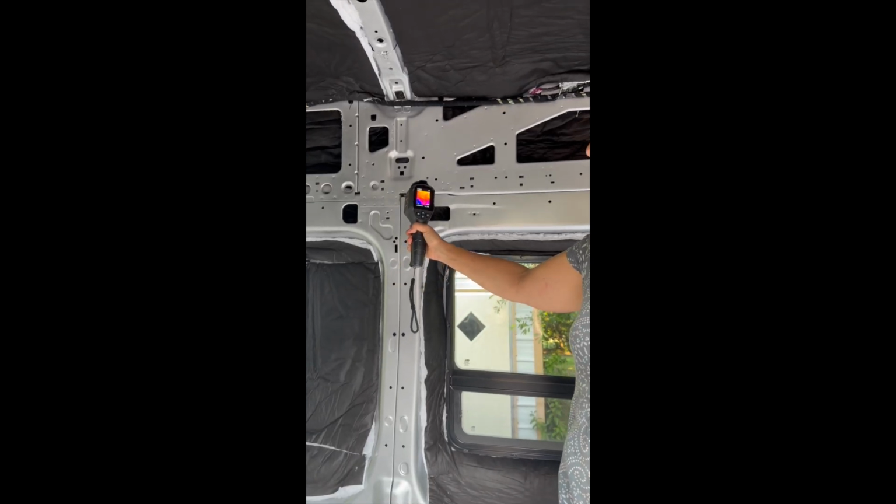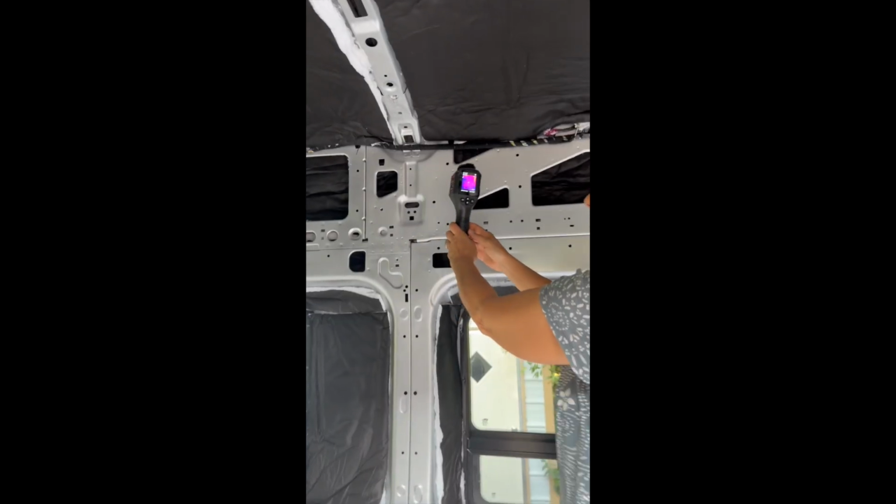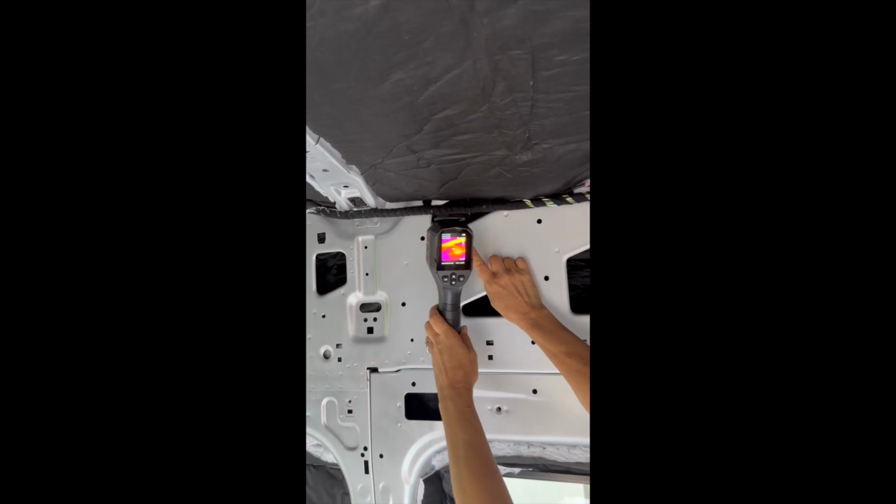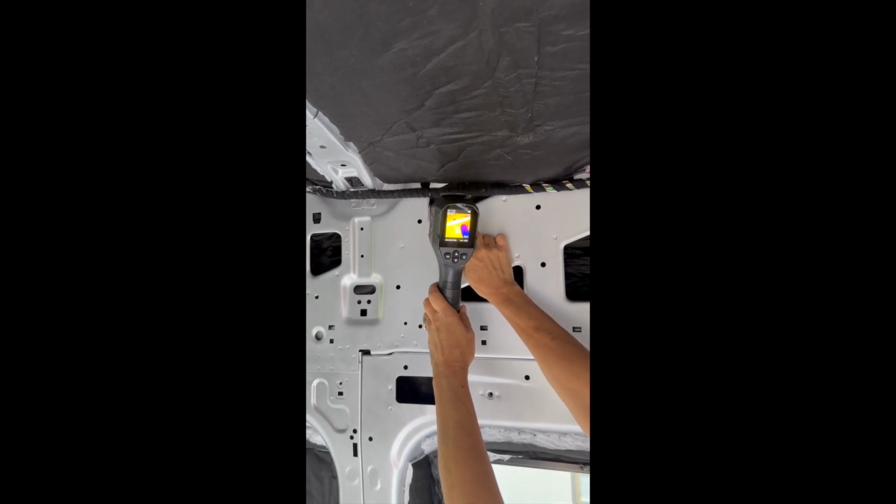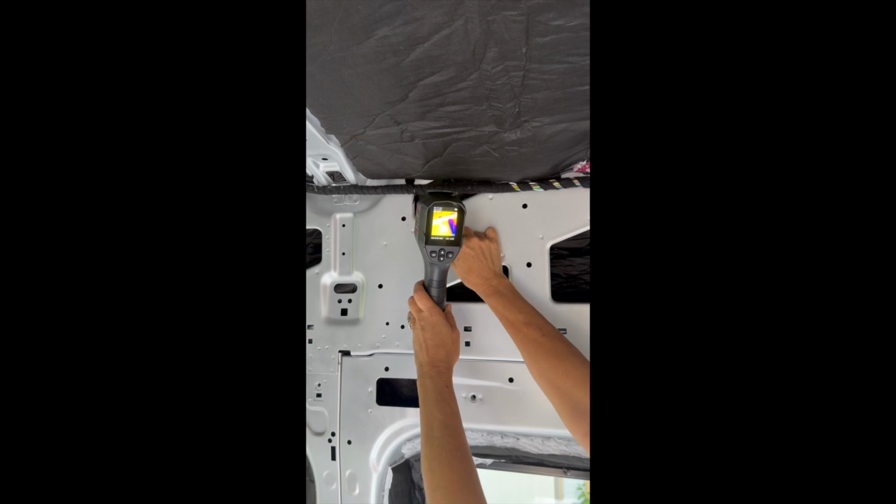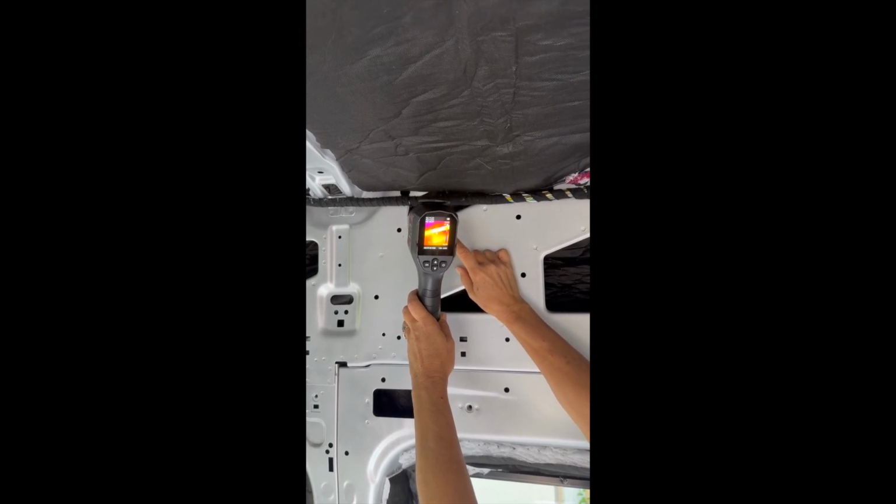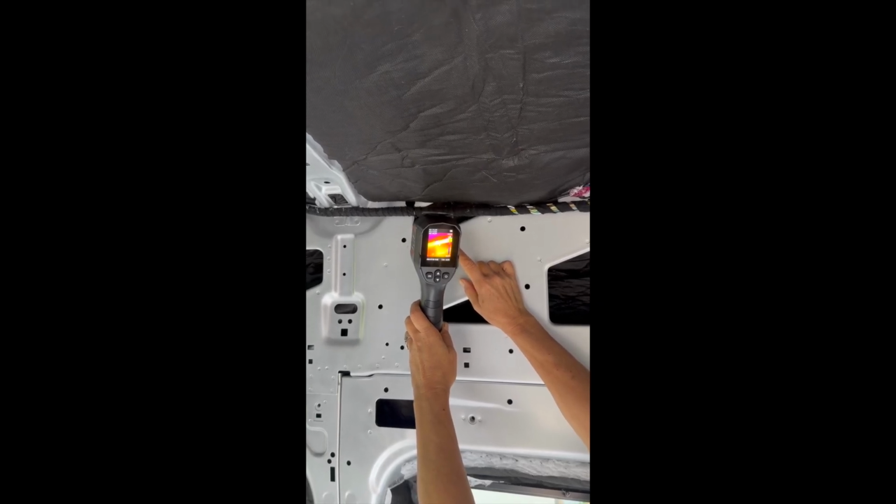So you can see from this little image up here the areas that we missed, basically right here. This is my finger pointing at the area where we missed insulation, and I'm not 100% sure that we will be able to fit anything. Right now it shows 113, 114, and the low inside the van is 104.